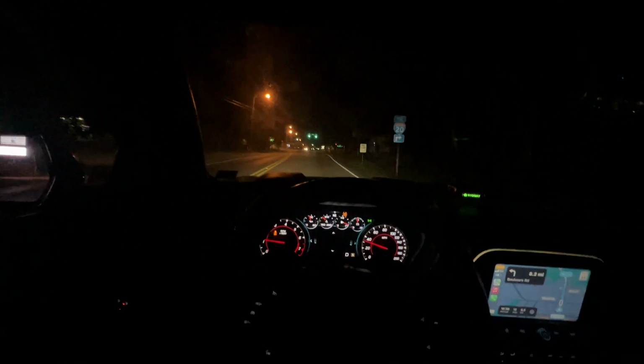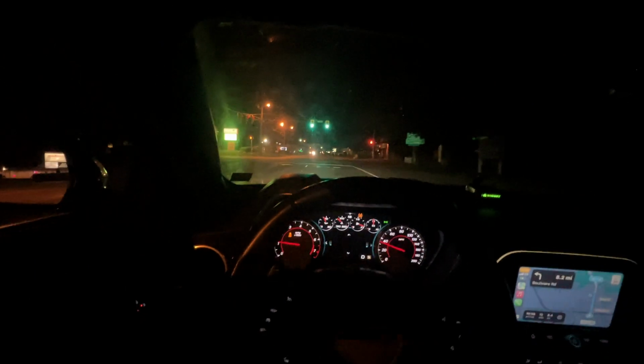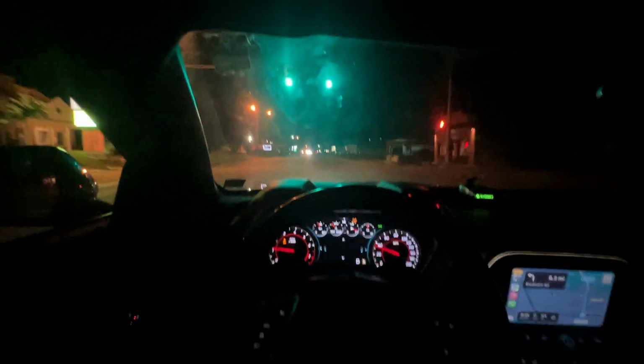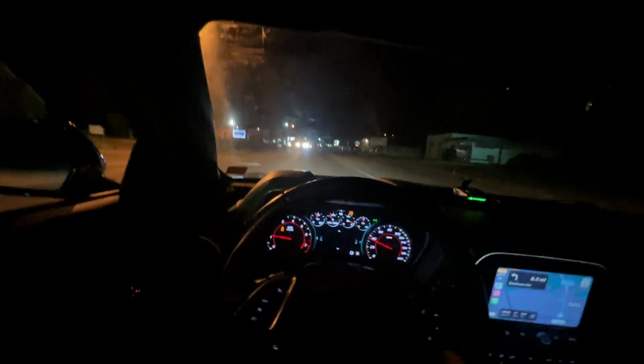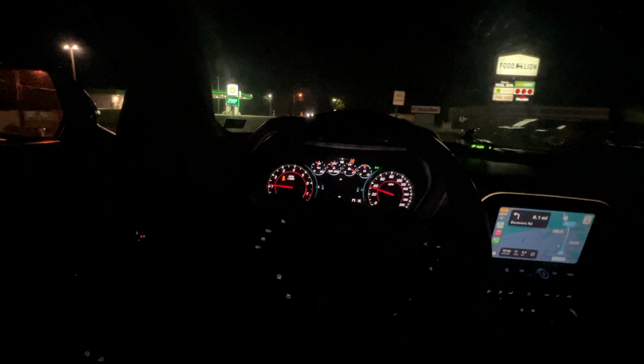He turned behind us, so let's see what kind of Mustang that was. I didn't even see no 5.0 on the side, so that could be a 2.3. Oh, see, we got a popo. Look at that. I think it's a police station around here somewhere.